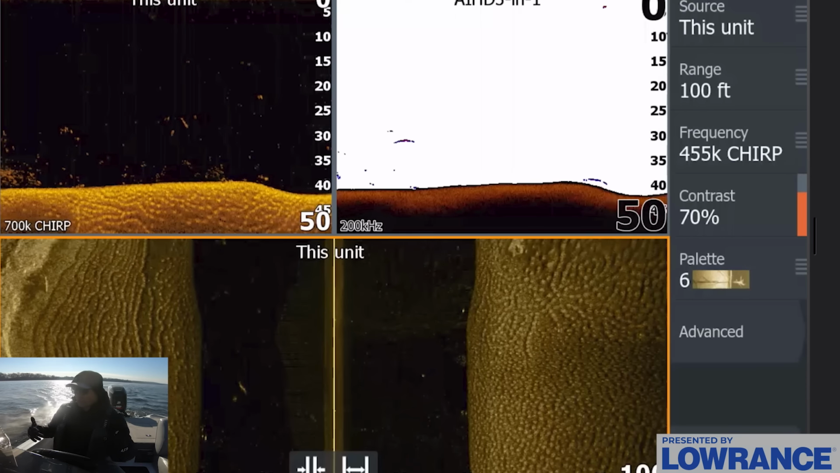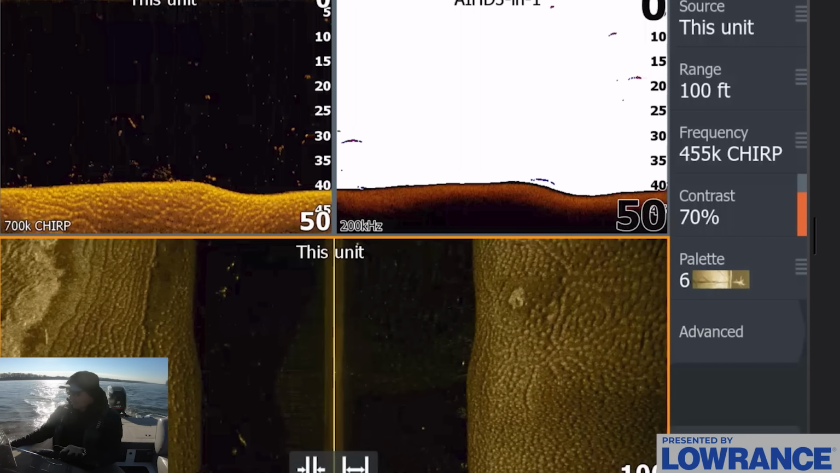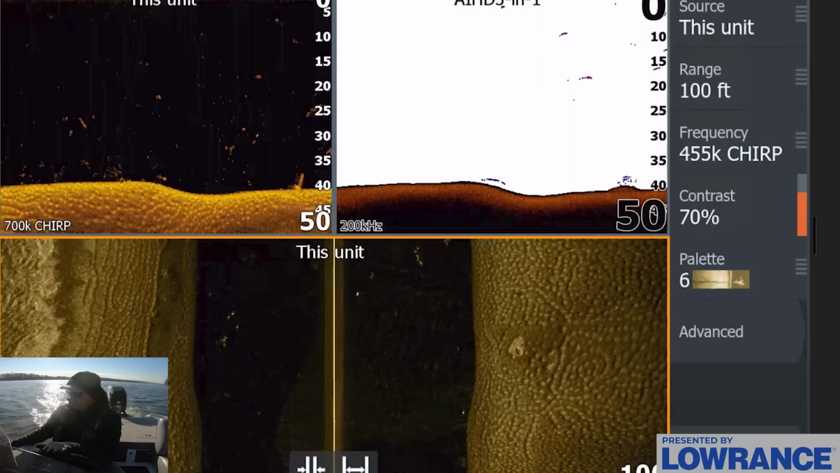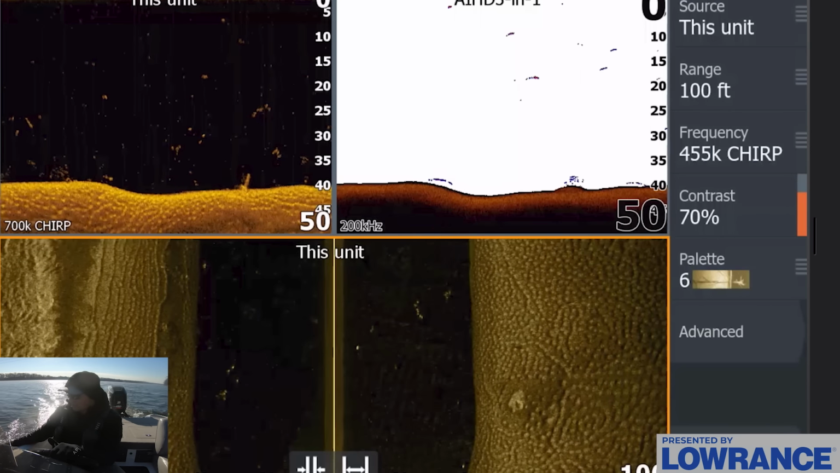A lot of guys think you just need to get out here, use the live sonar, and just randomly start going, but you can still use traditional 2D down side to determine the size of the fish first and the kind of the zone that has the best quality fish in it.